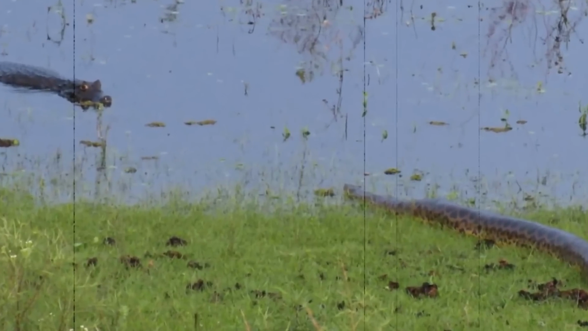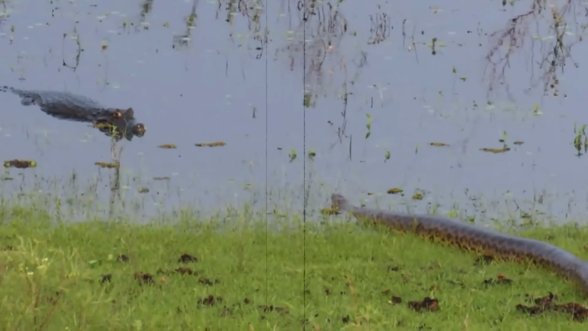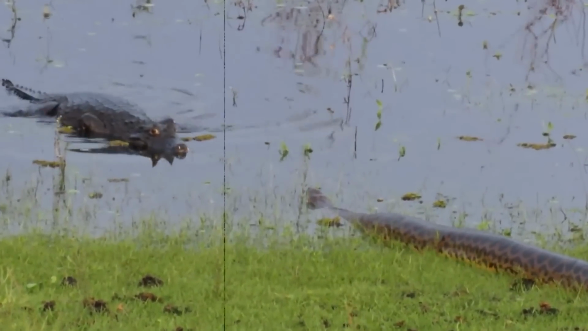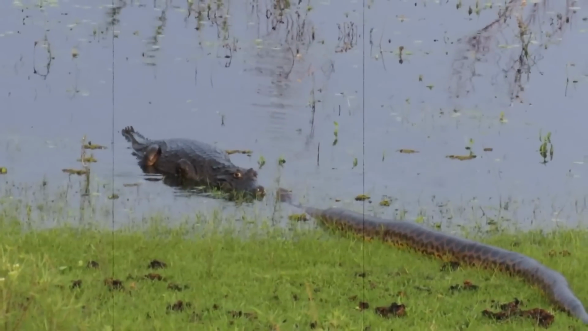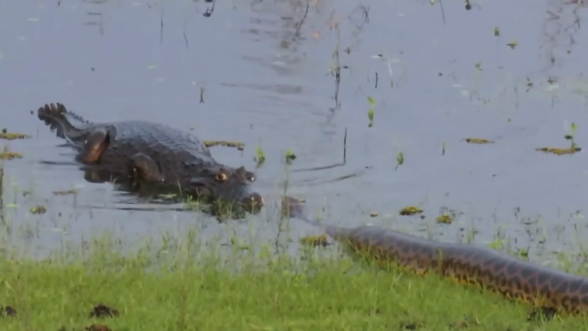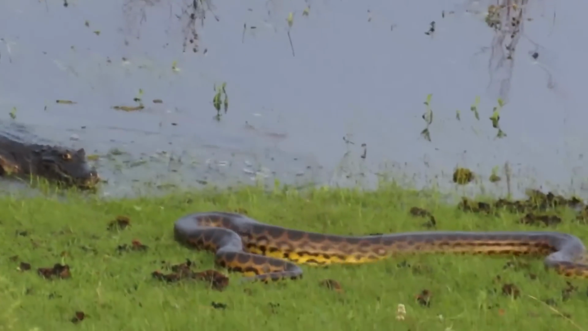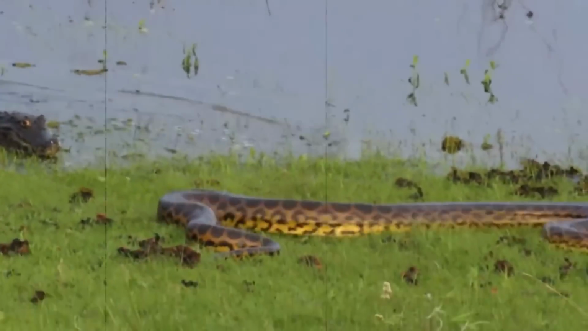The anaconda seems to be peacefully resting on the side, while the crocodile approaches with stealth, considering the anaconda as potential prey. The crocodile moves closer and closer, trying to sneak up on the anaconda. However, the anaconda detects the impending danger just in time and swiftly retreats, narrowly escaping the crocodile's attack. It's a truly captivating sight, especially for someone like me, as it brings to life one of my childhood dreams. Nonetheless, it's also a stark reminder of how powerful and quick these mighty crocodiles can be.